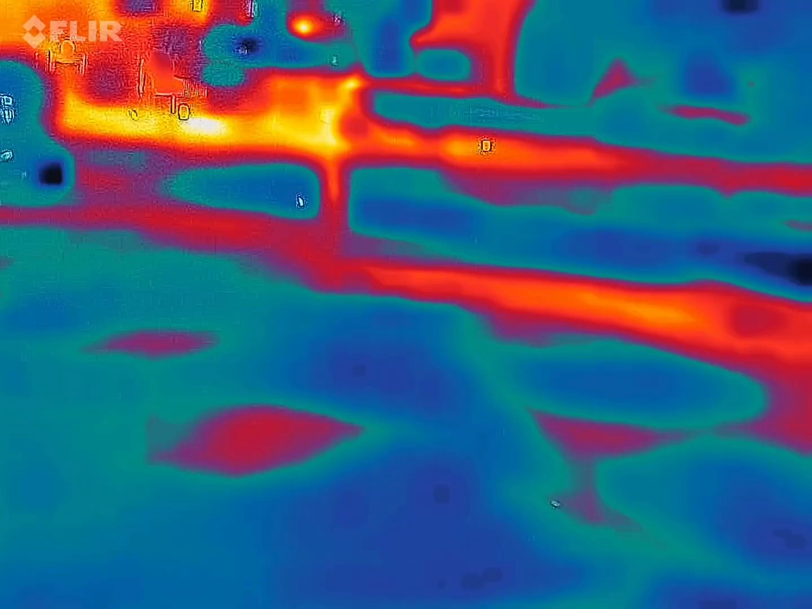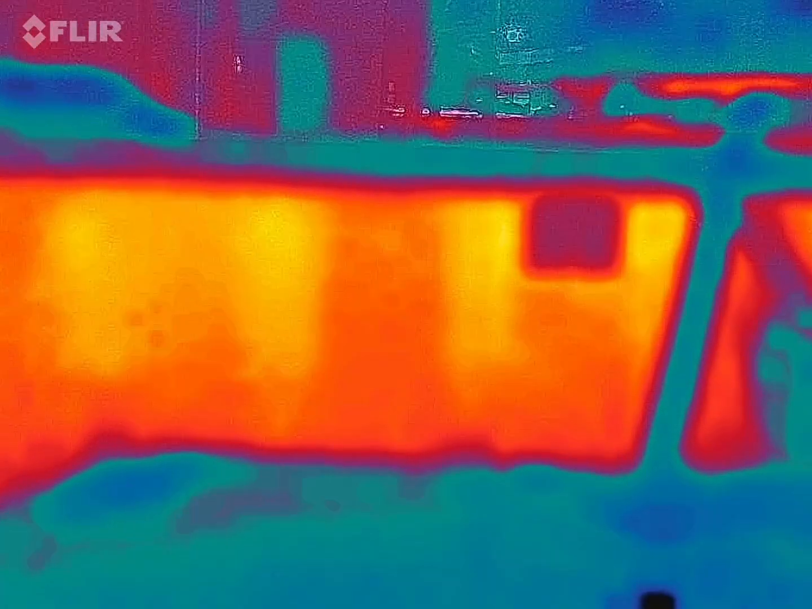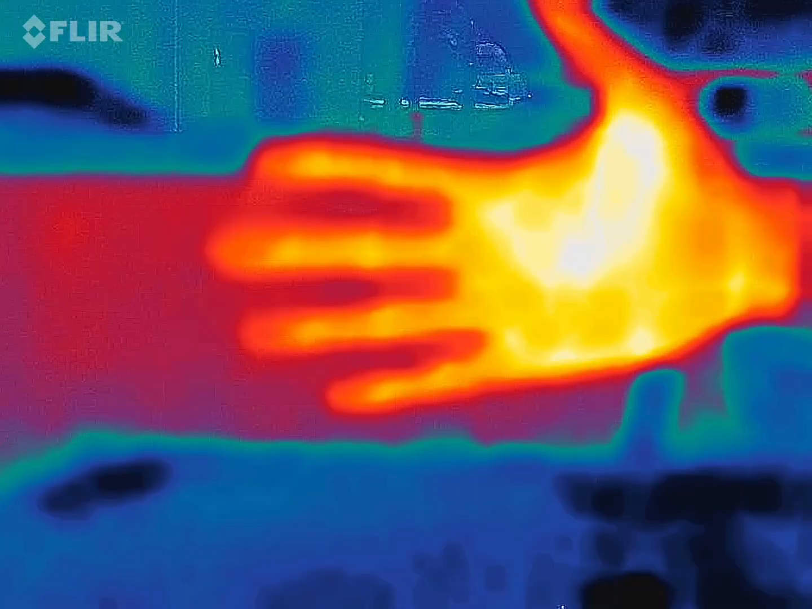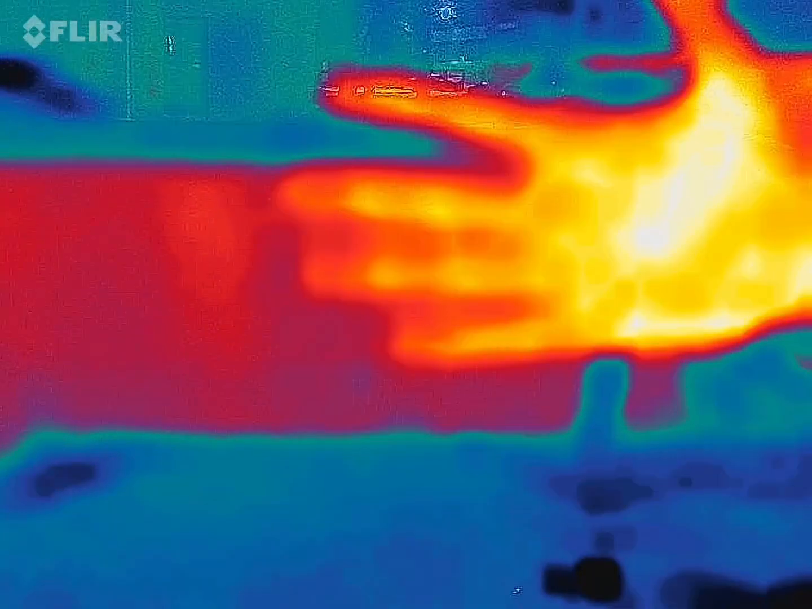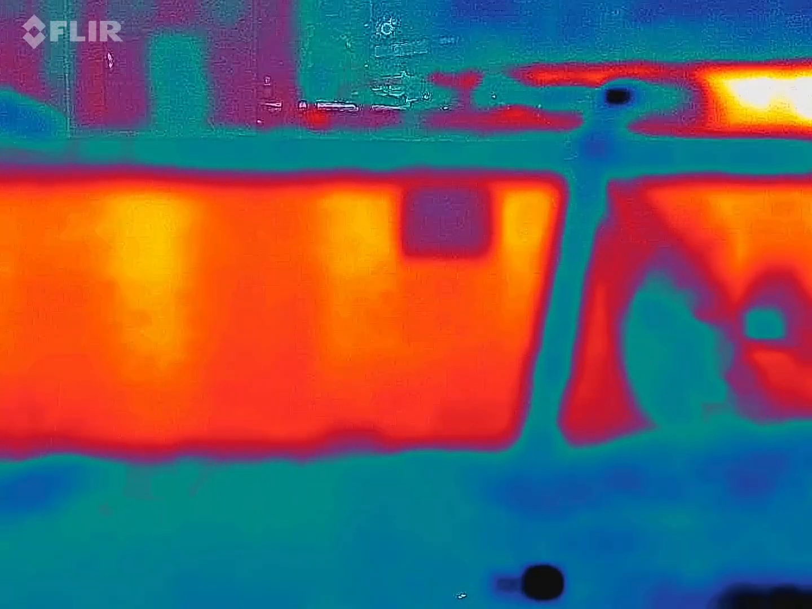But I don't know if you noticed, if you, for example, just pointed at the wall, the wall should be pretty warm, but keep it right there, and watch what happens when my hand comes into view. The wall turned into a cooler color because it's in perspective of my hand. Okay. So my hand is now the warmest thing in there. Yeah. So that's why when I take it out, the wall should turn that bright yellow, almost white.